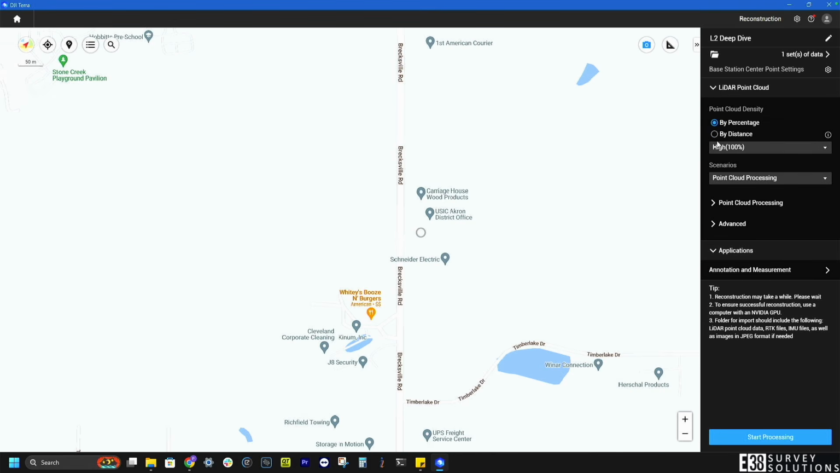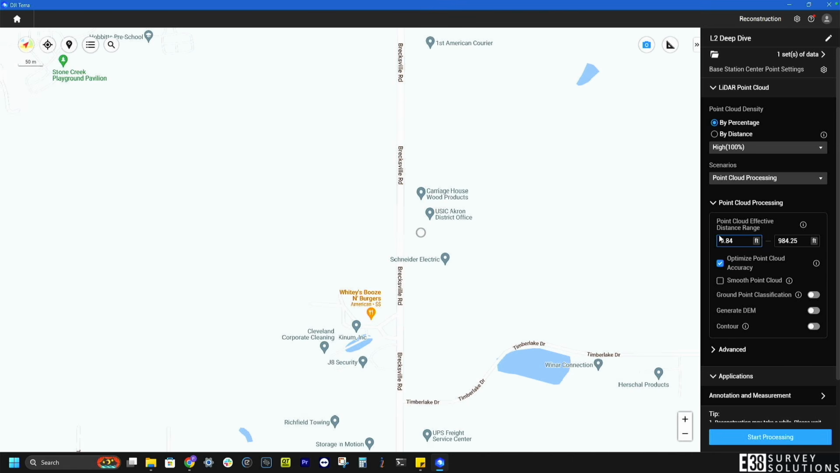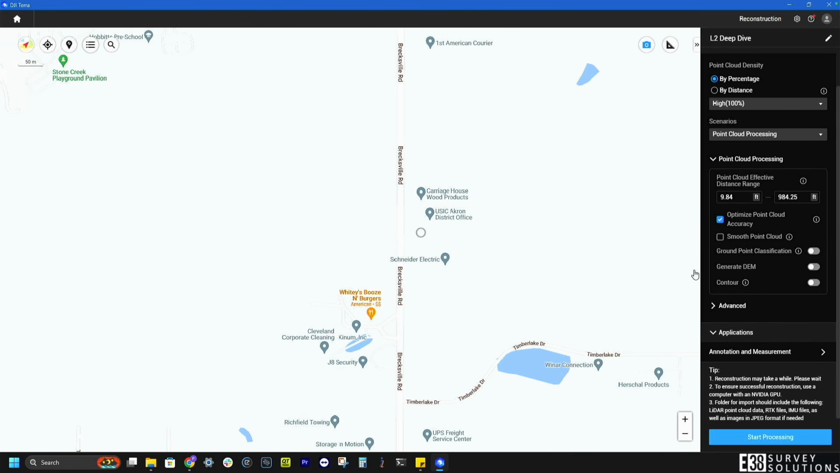For the point cloud, I'm going to process it at 100% density. The density will mostly affect the time to process and shouldn't have much effect on the accuracy of the point cloud.